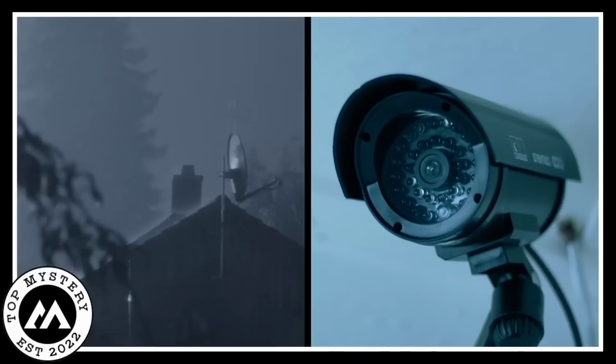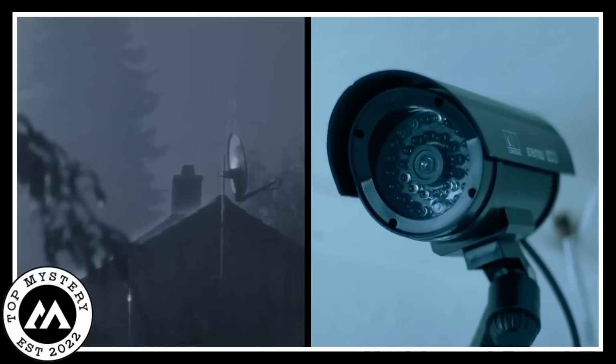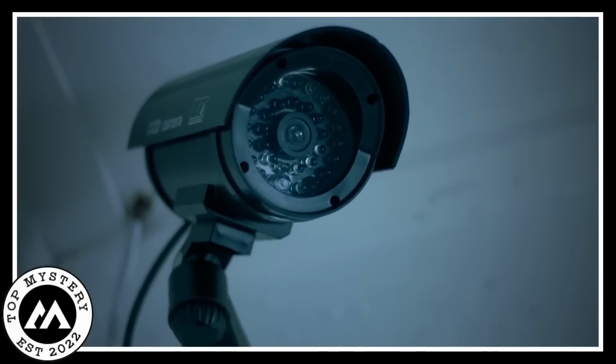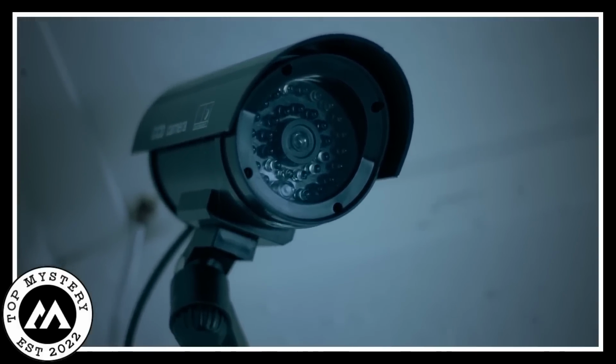Eerie encounters. One dark and stormy night, our security cameras recorded something truly crazy. As the rain lashed the windows, the camera's alert eyes caught a series of unexplained, creepy events that sent shivers down our spines. First, a mysterious figure appeared in the backyard, masked in dark.